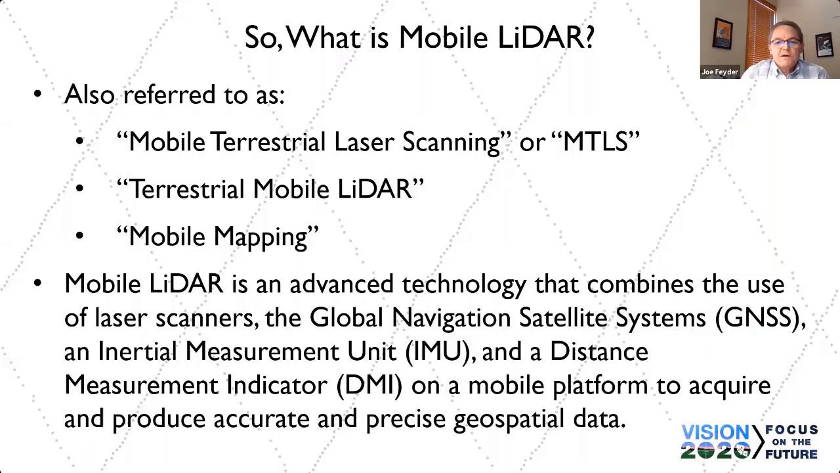So getting into the technology a little bit: mobile LiDAR, mobile terrestrial laser scanning, terrestrial mobile LiDAR, mobile mapping. It goes by a few names. We just go by MTLS here in California. Basically it uses laser scanners, a GNSS system, an inertial navigation system, and a DMI that's all attached. All this coming together in a...